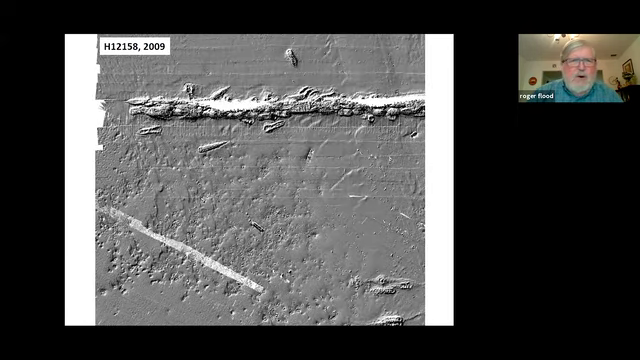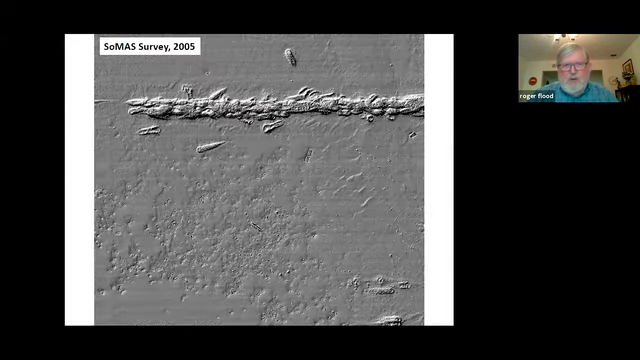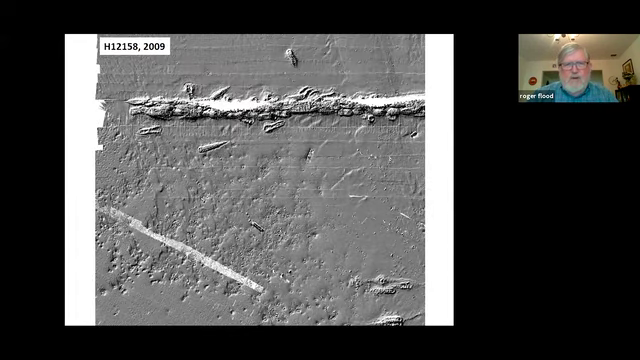This is a NOAA survey. And in this case, this bed is not quite as smooth as 2005. Our ripples, sand waves, I guess they are still there, but there's a little more disruption. And I think this is about the time that Bill was out there and maybe did a little bit of erosion.